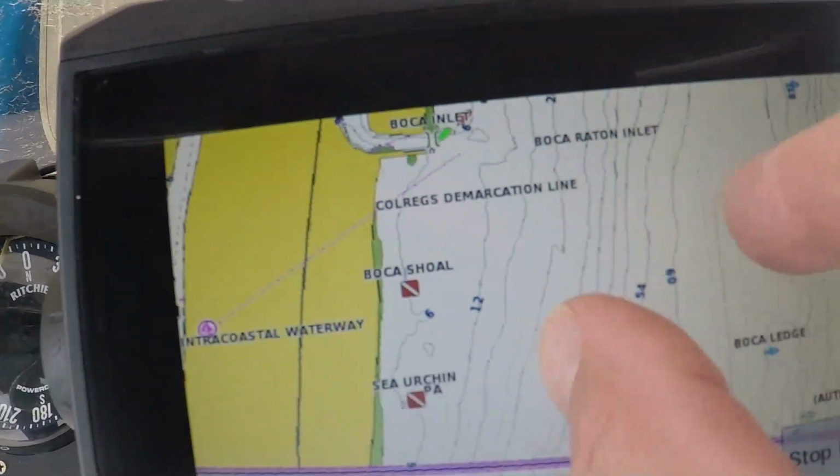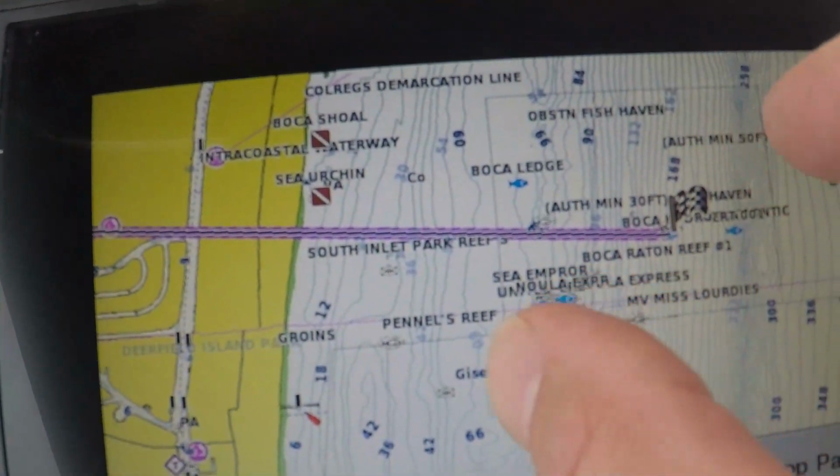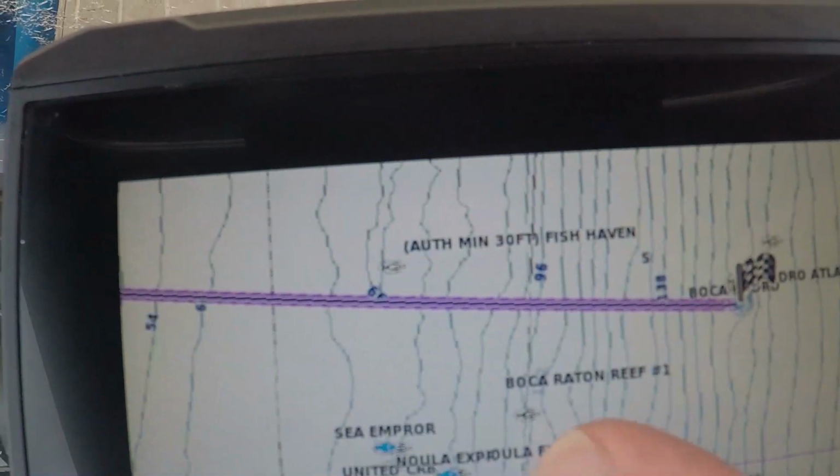I want to give you some specific wrecks that you can go and hunt down for yourself. These ones happen to be my favorite. They're off Boca Raton and out of Pompano Beach. So out of the Boca Inlet, I want to talk about two wrecks that I like to fish. The first one is a very popular wreck. It is called the Hydro Atlantic. It's just to the south of the inlet, about 1.5 miles off the shoreline. It sits in 165 feet of water.